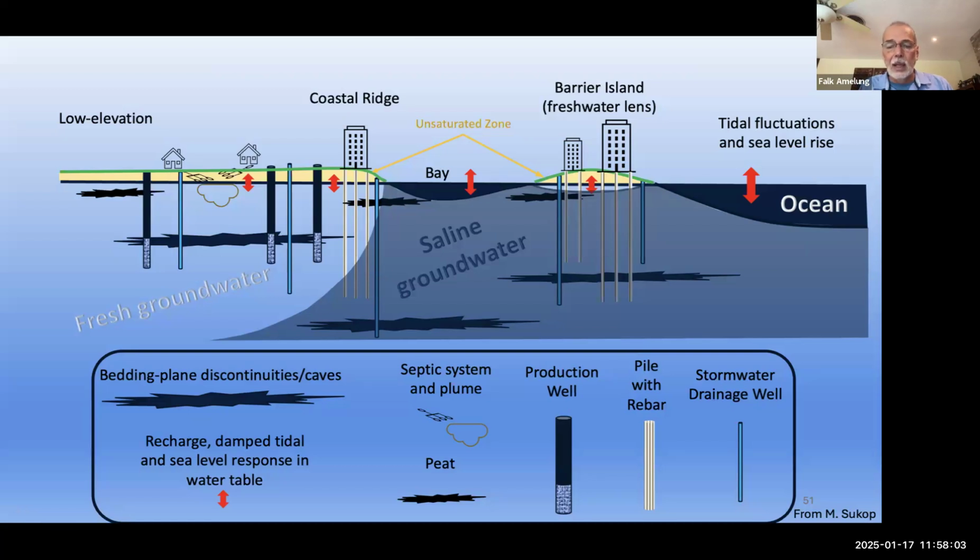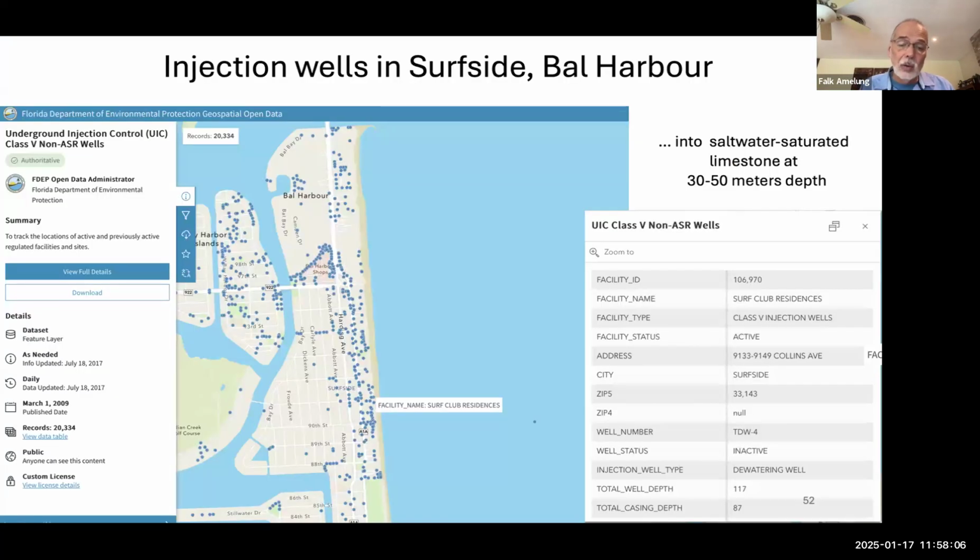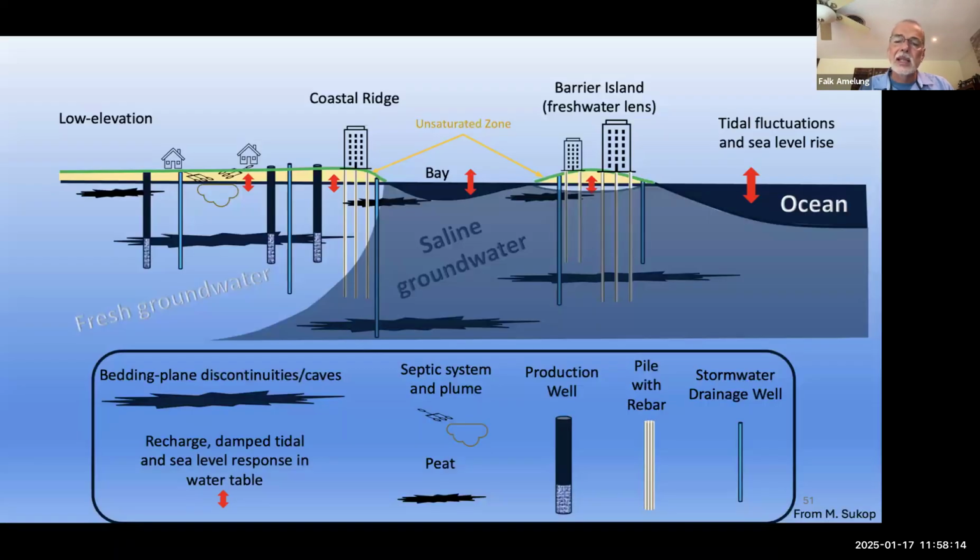So there's lots of those stormwater wells. This is for Surfside and Bal Harbor. That's a potential mechanism. In principle, it's not good. As a result of these two things, if the water is put in under pressure, then it may rearrange the sand layers, and then you get potentially dissolution of the limestone.